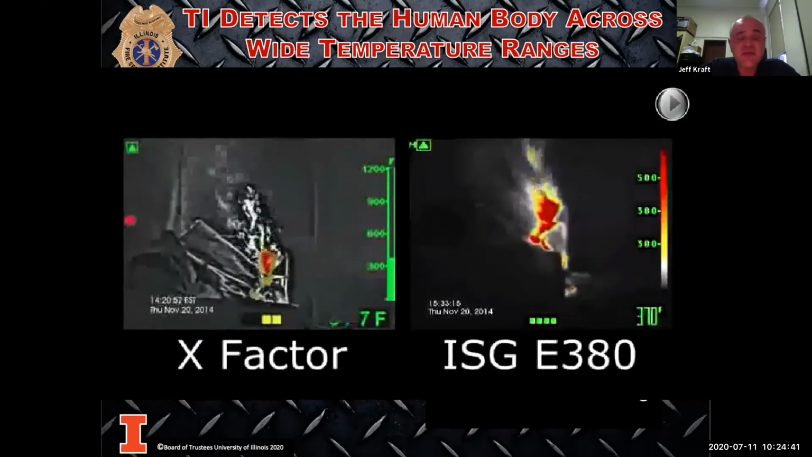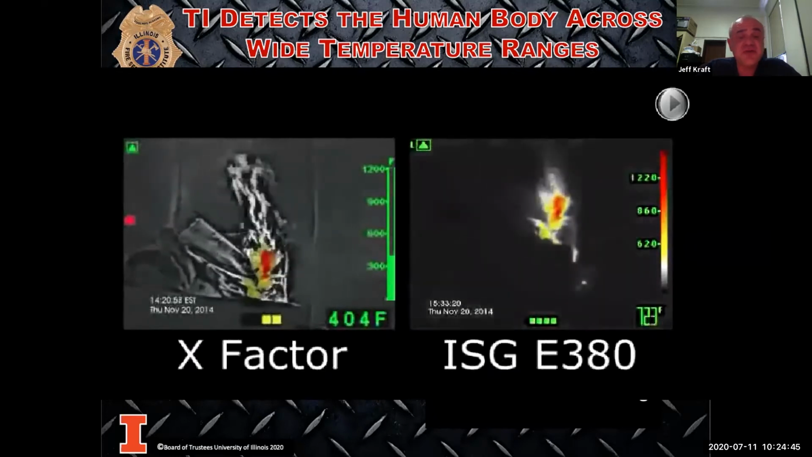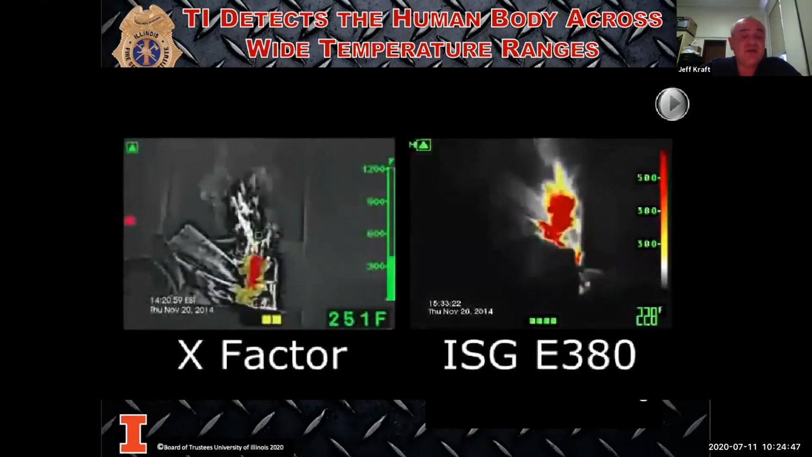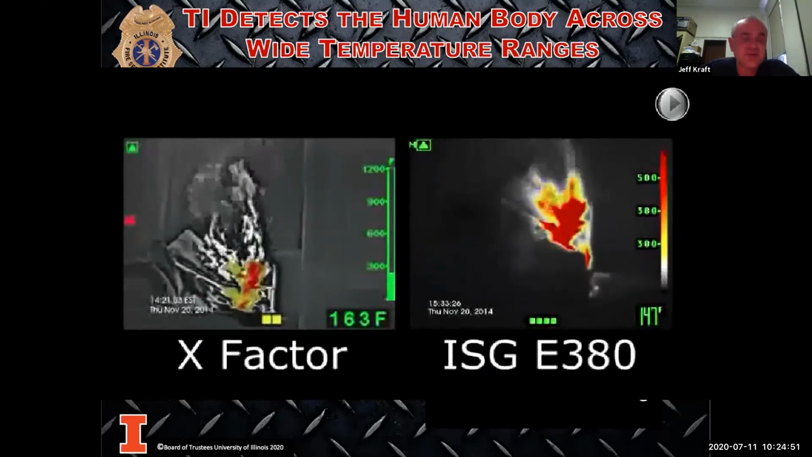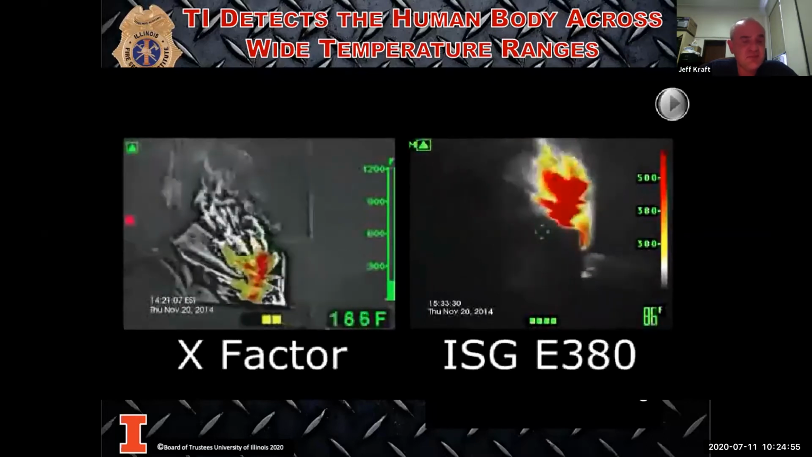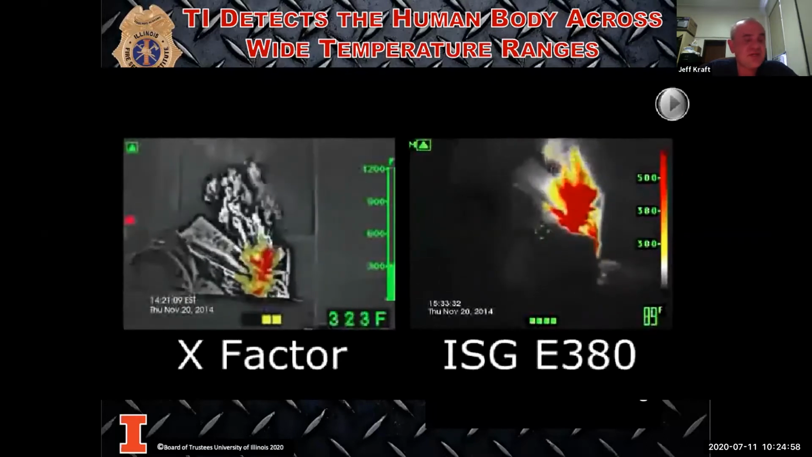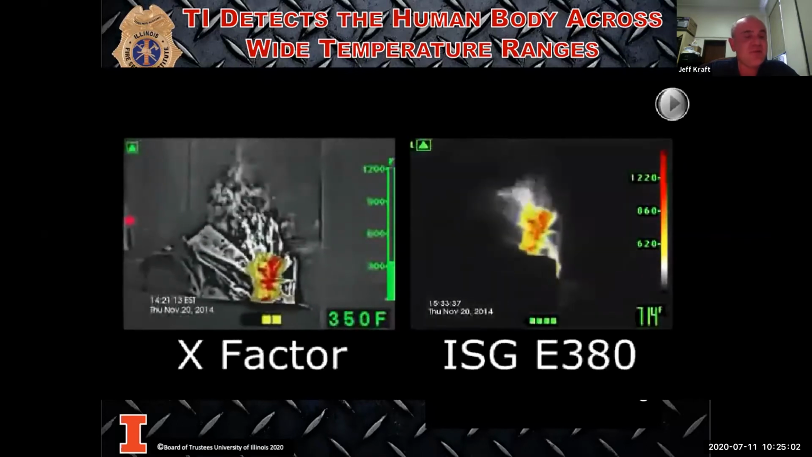Now, in my opinion, it's still both giving me great information. I wouldn't throw either of the cameras out, but one is a little bit clearer, a little bit crisper. Absolutely, I'm getting a little bit better of a picture on it. But the important thing is, in both pictures, I'm getting information. I'm being able to interpret what is going on in that room and if I belong in there or not.